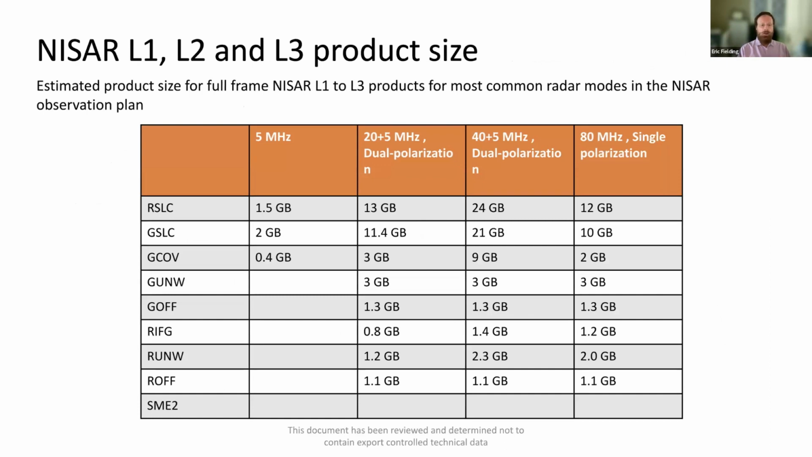So these data products are going to be large. The size of the data products is going to depend on the range resolution. There are some places over sea ice where they're only going to acquire the 5 megahertz data. That's 20 meter resolution. So those will be much smaller, but most of the Earth is going to be covered by this 20 plus 5 megahertz mode. So the RSLC will be about 13 gigabytes, GSLC 11 gigabytes.